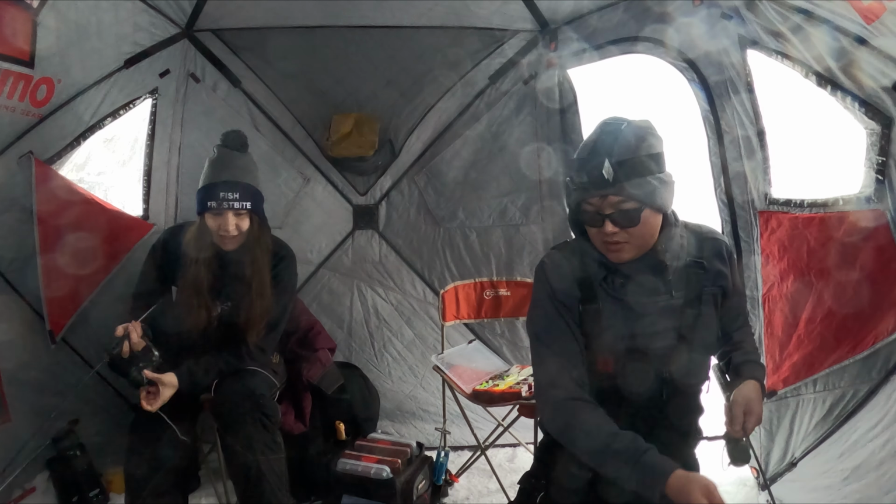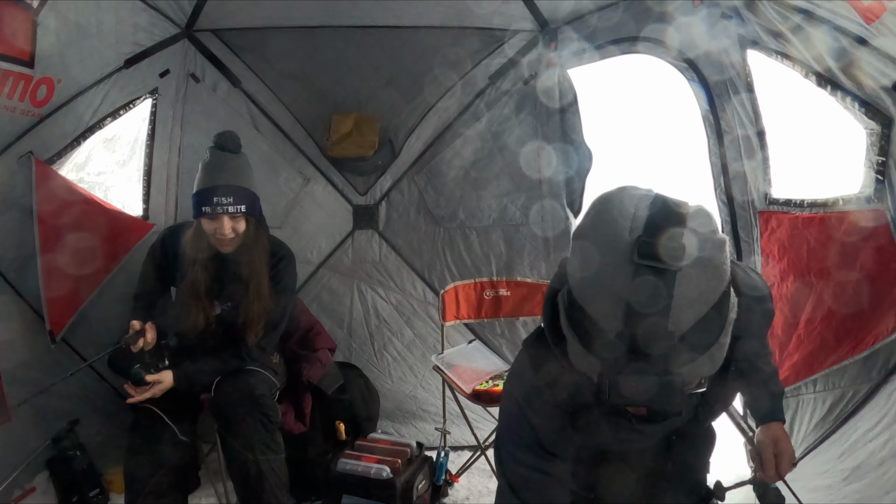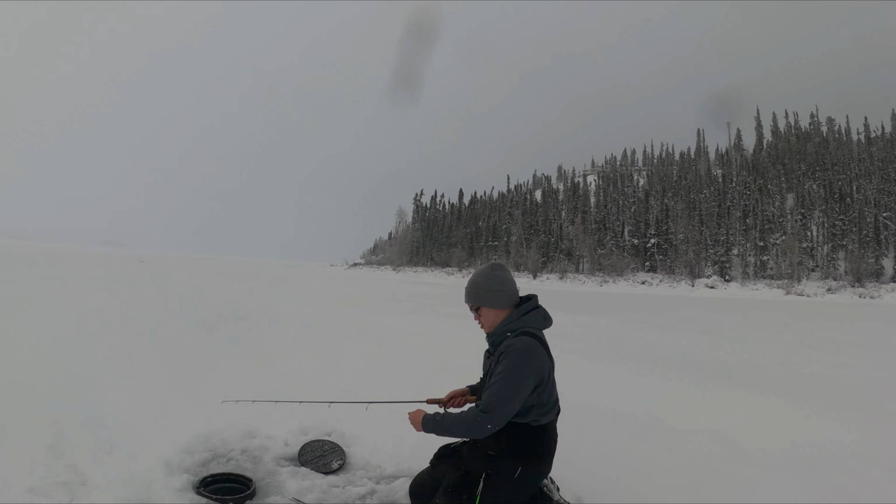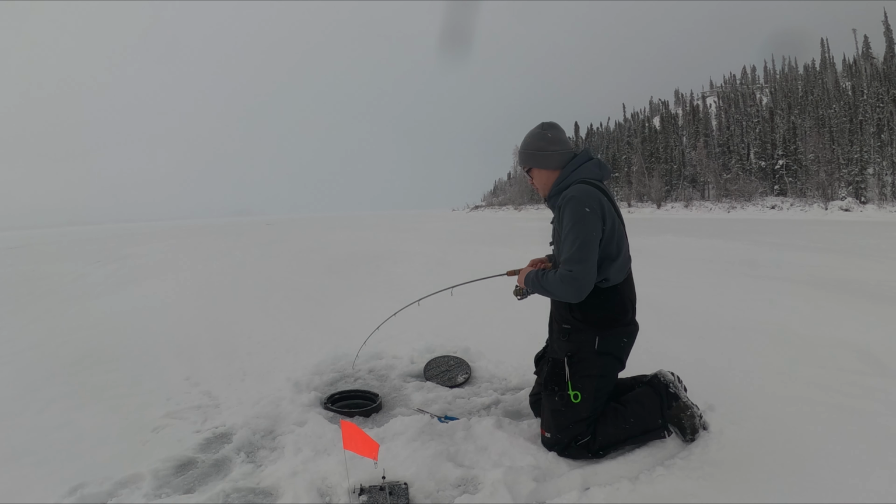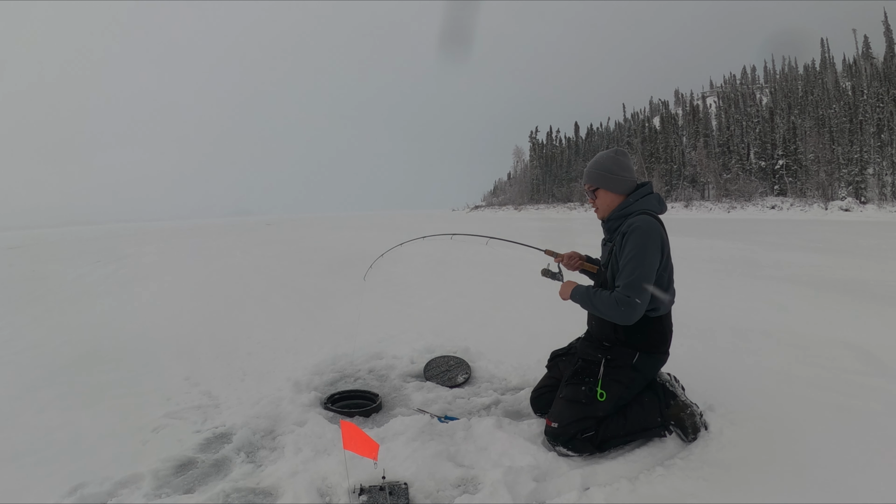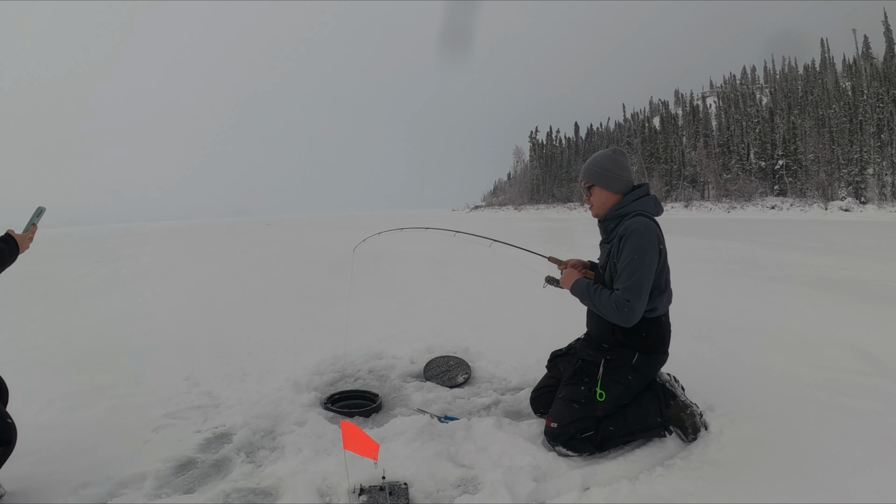That's a lake trout. There's one already. Come back! Okay, first flag and first fish of the day. Oh shoot, the roof froze. There you go. Honestly, it actually doesn't feel like a lake trout.